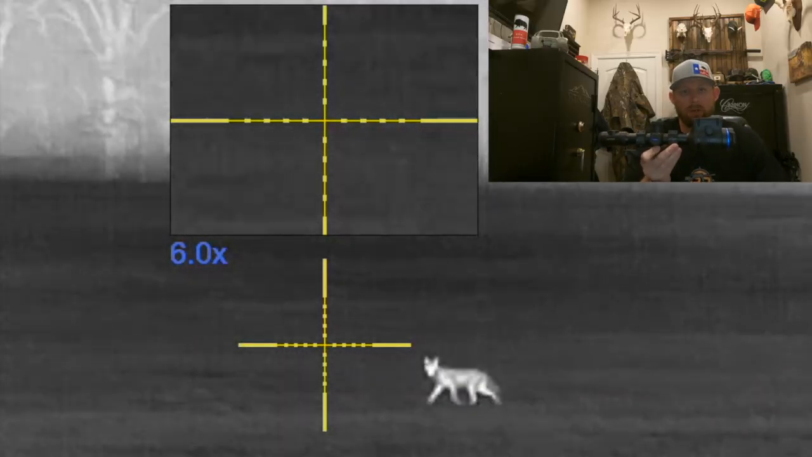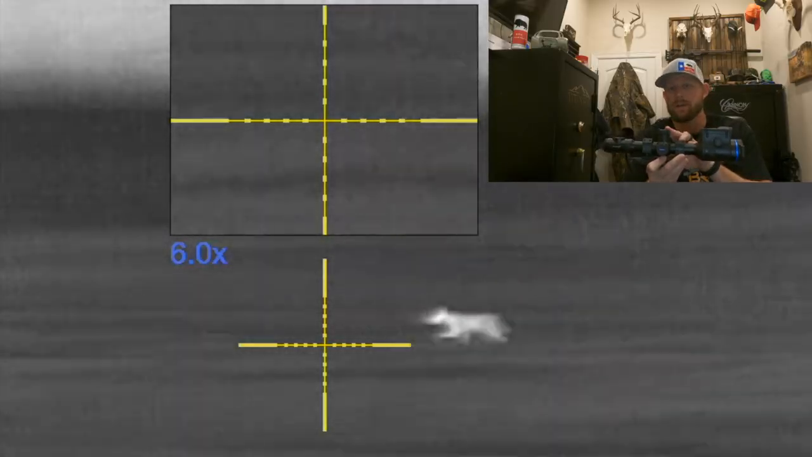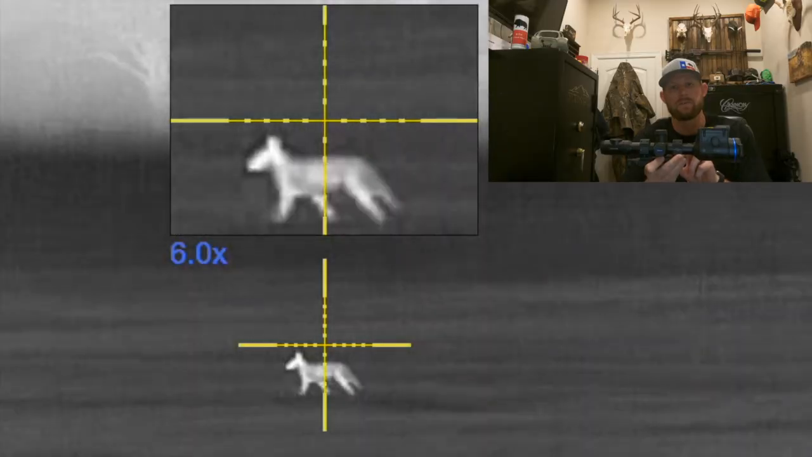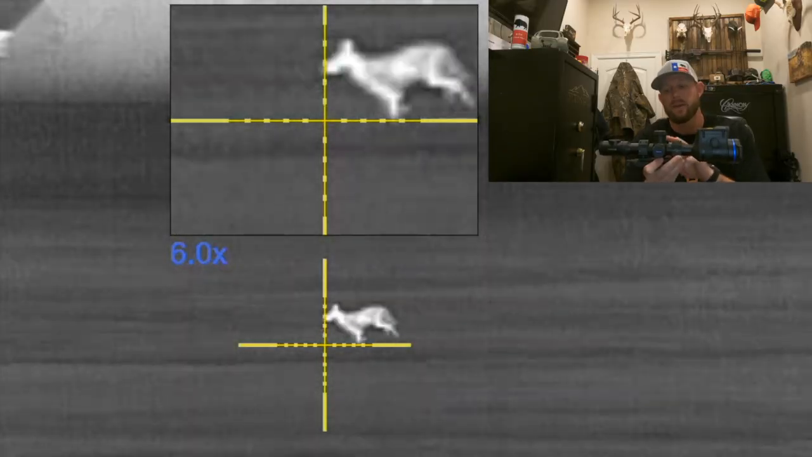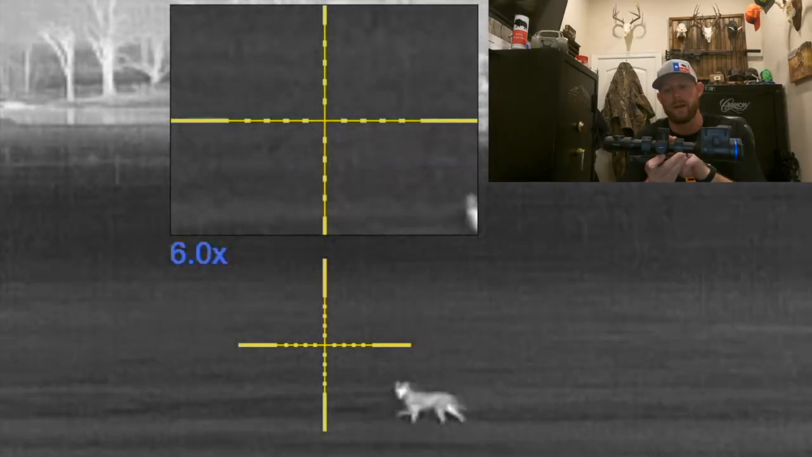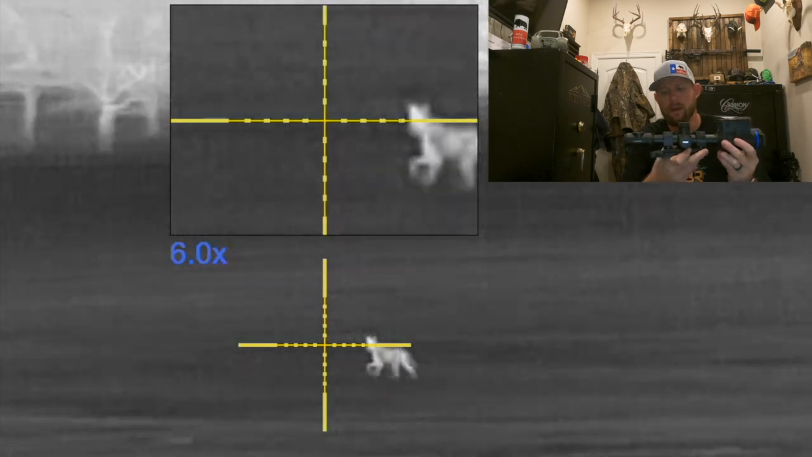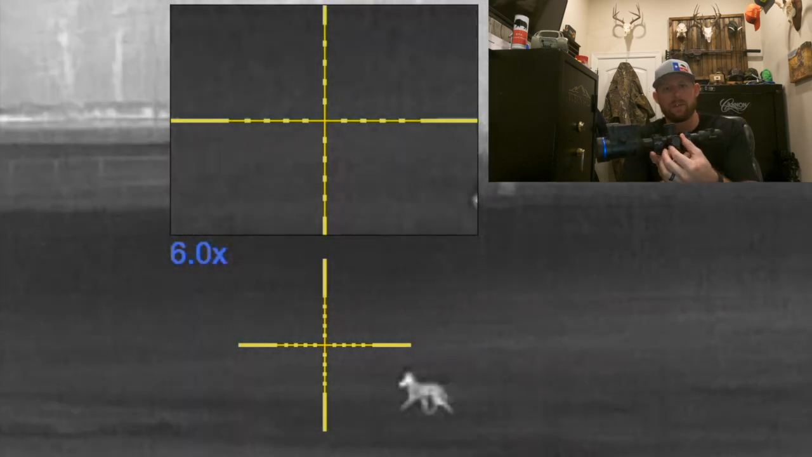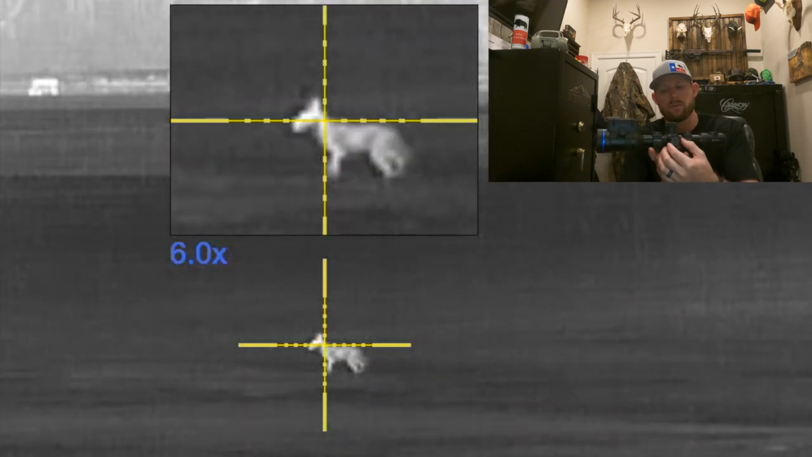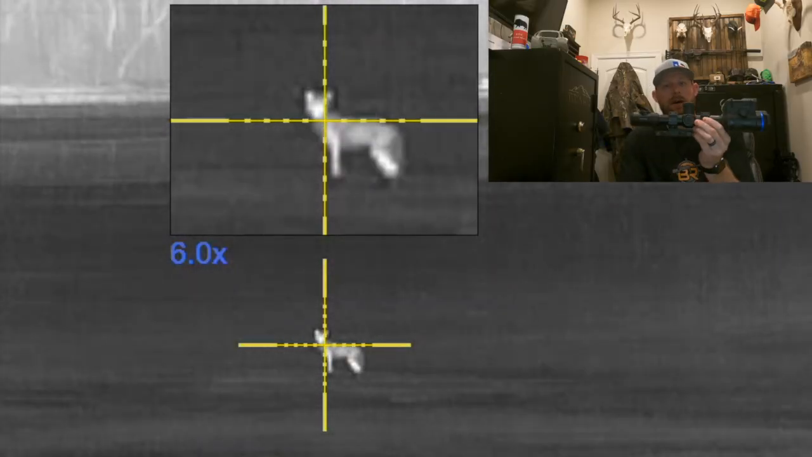It's got built-in video recording with audio, rechargeable internal batteries with an external battery you can put in. The internal battery is the Pulsar's APS-5, and then you can put an APS-2 or an APS-3 Pulsar battery in the exterior port under this turret right here. It's got its menu button just like all the Thermion models. It's got your USB-C under this turret cap, which is the one that marks what model it is.